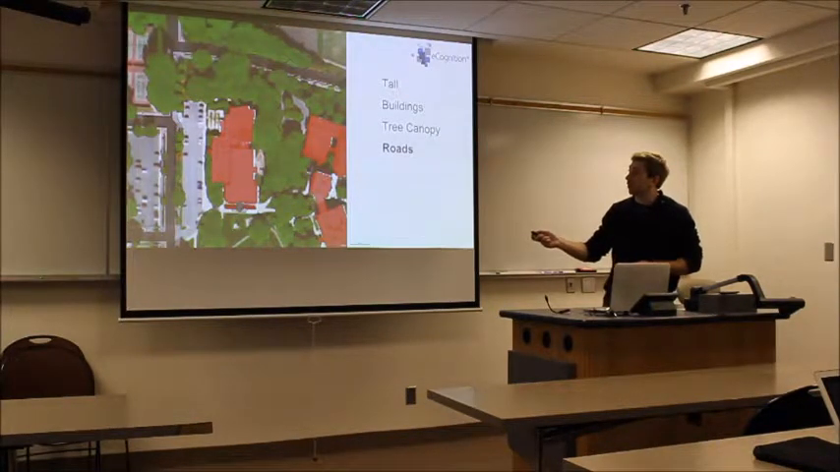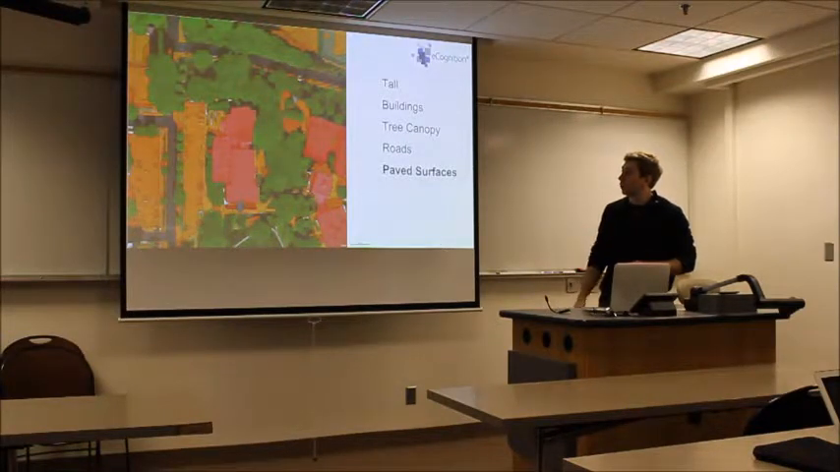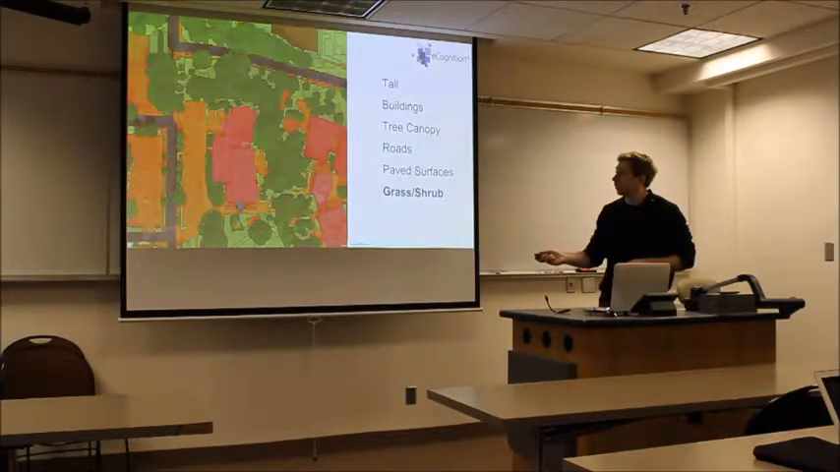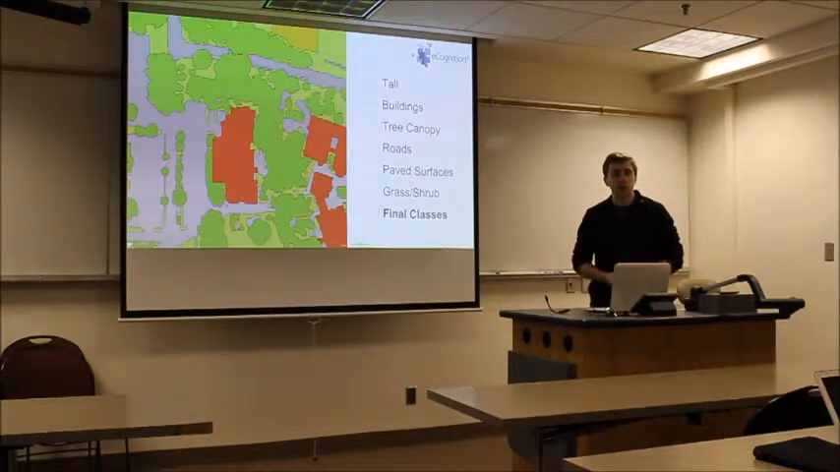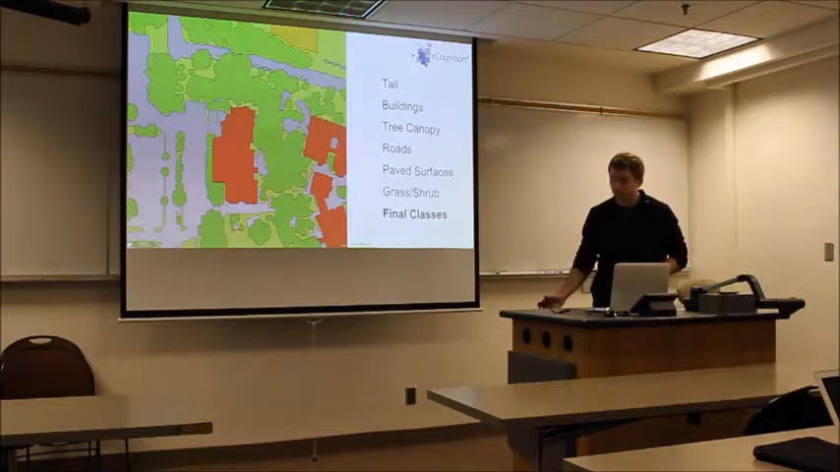We bring in other ancillary layers such as roads, and perform more segmentation algorithms for impervious surfaces. And then finally, grass and shrub. And then we finalize the classification and output it as a result. So that's just a quick rundown on how the classification process works. This is all done through eCognition software.